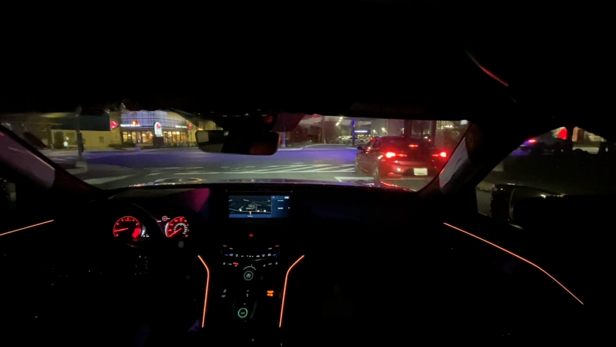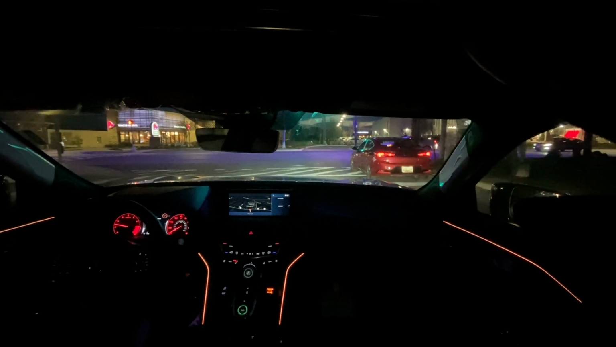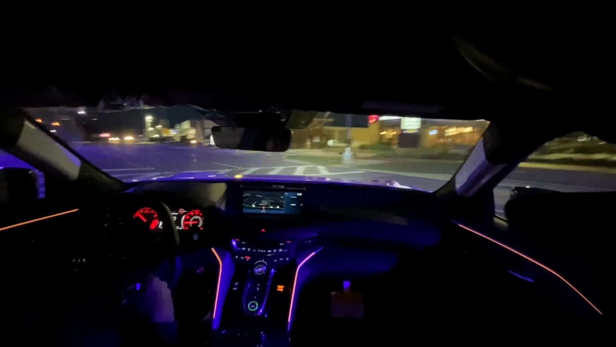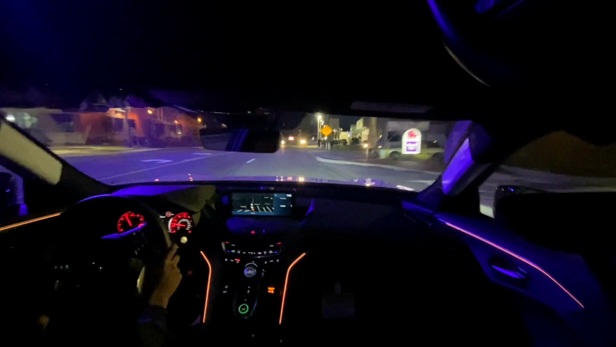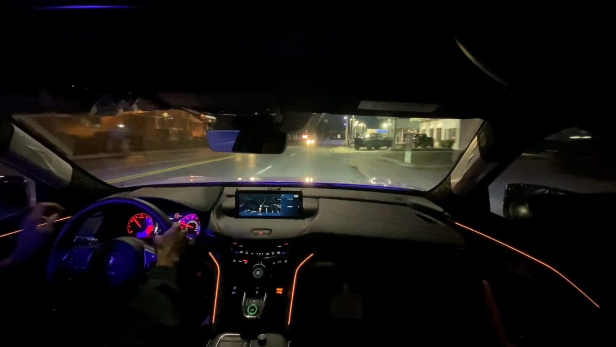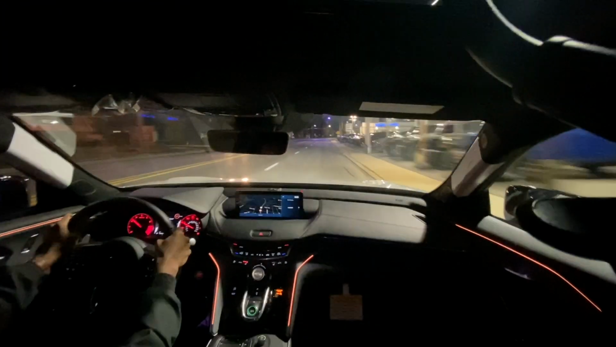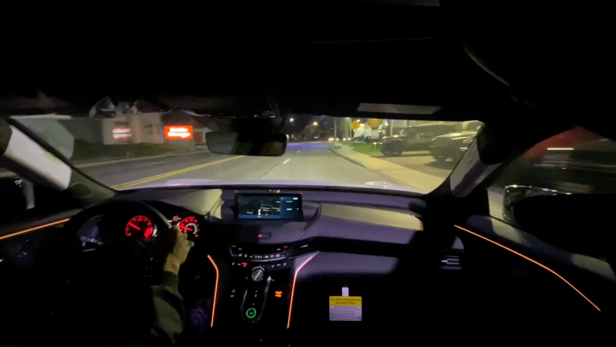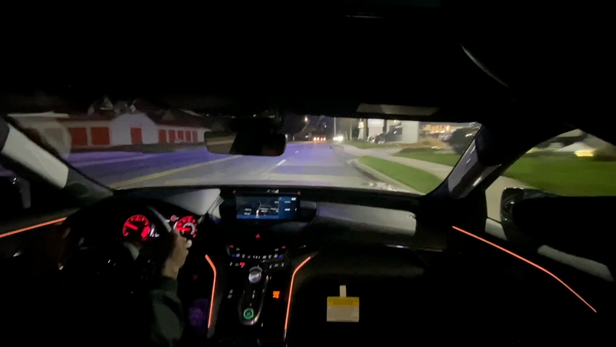Because that's a pretty significant difference in the purchase price between one of these and a Type S, somewhere in the neighborhood of almost 12 grand. That's a lot of money depending on who you ask. So something to also consider.